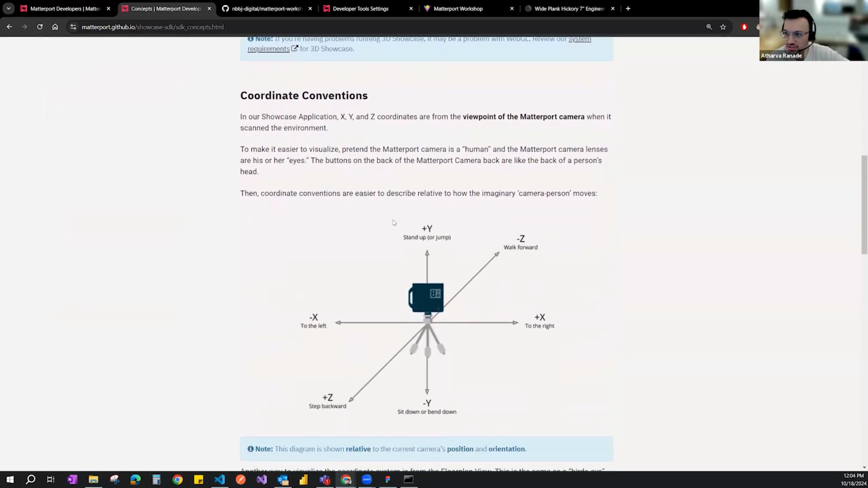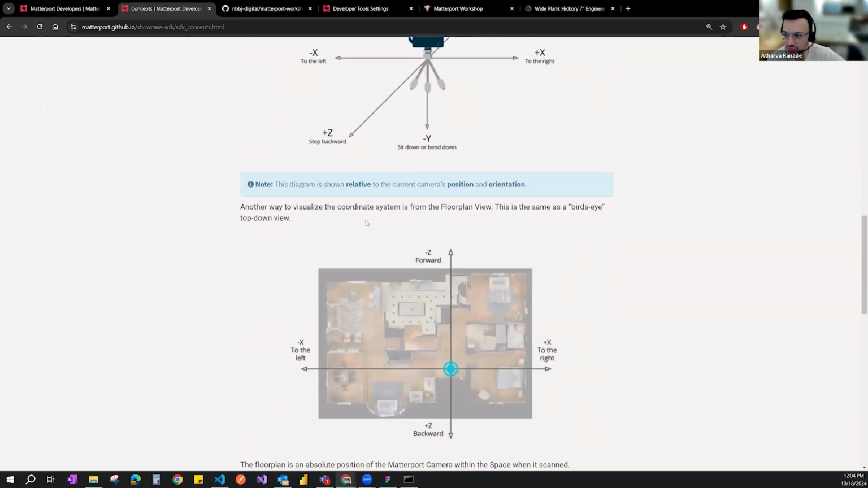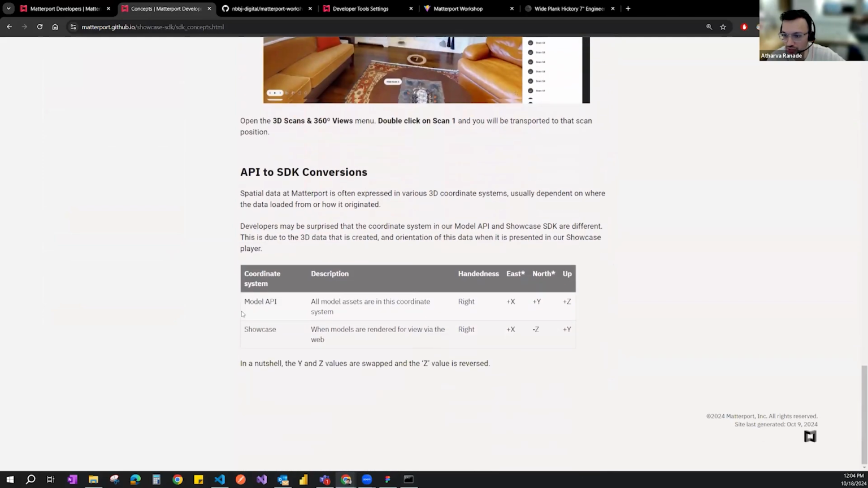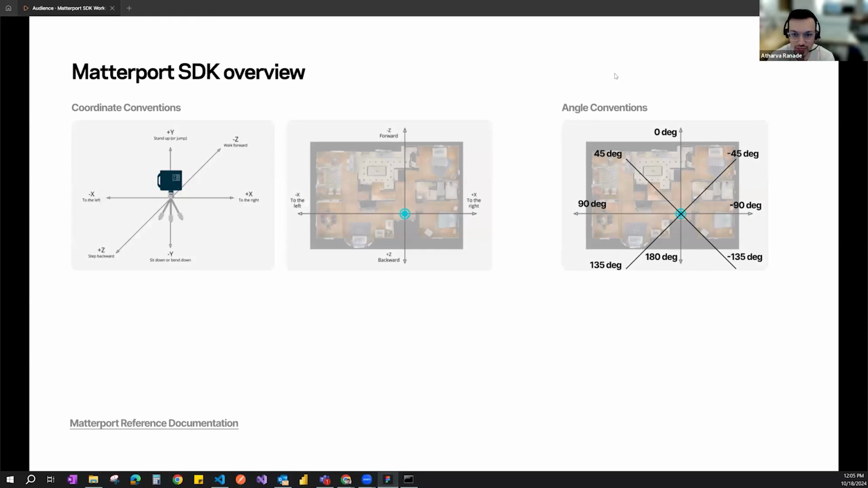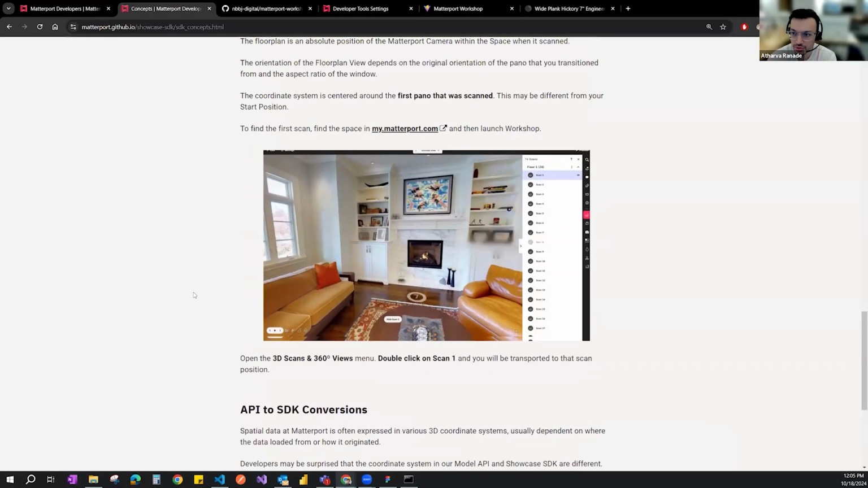We've gone through each step of how this works overall. These were just screenshots directly from the documentation, which give you the coordinate system in each case. Not so important for this workshop, but there are API to SDK conversions, and they have set it up in a way where you have to convert the coordinate system between the API and the SDK. But they have not mentioned the rotation, so this would be an important diagram to look at when it comes to angle rotations specifically.